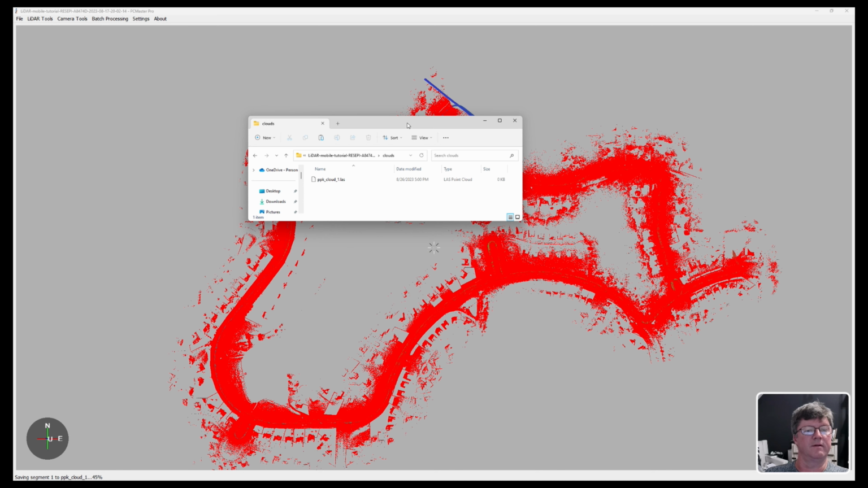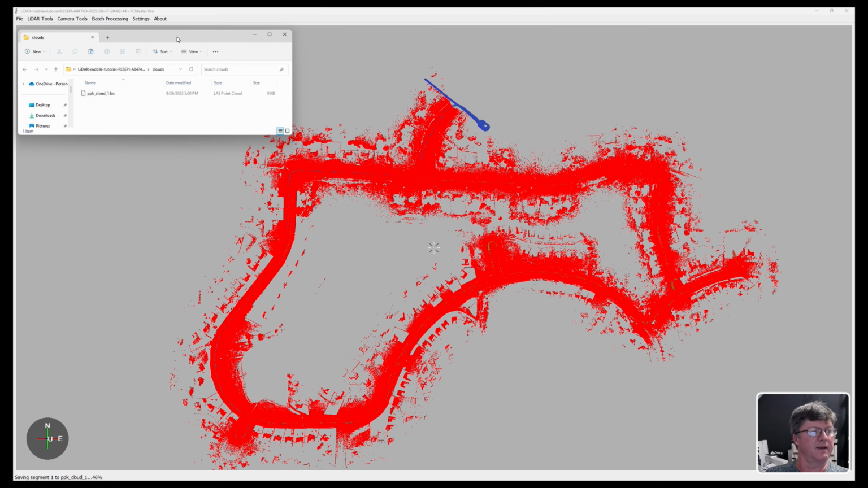And at that point, now we can take that and import that into whatever program you prefer to work with. So we have Global Mapper, I have LiDAR 360, and then also LiDAR 360 MLS. I've got a customer that uses TopoDot. So whatever program you are using and working with the data, you'll just take that last file that was generated in the clouds folder, bring it in, and then you're ready to work with the data.